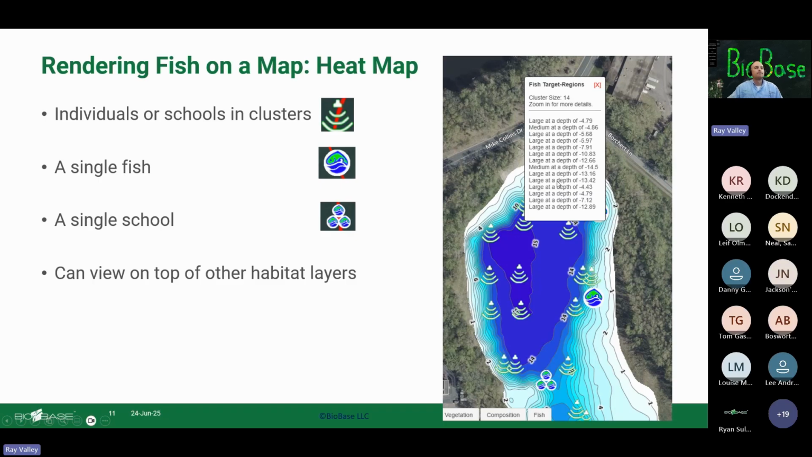When we talk about large, medium, small, we don't know what those sizes are. We don't know in terms of inches or millimeters or centimeters, whatever. We don't know that yet. Again, that's something I think would be up to research to figure out and get us some of that feedback. Here are the icons.